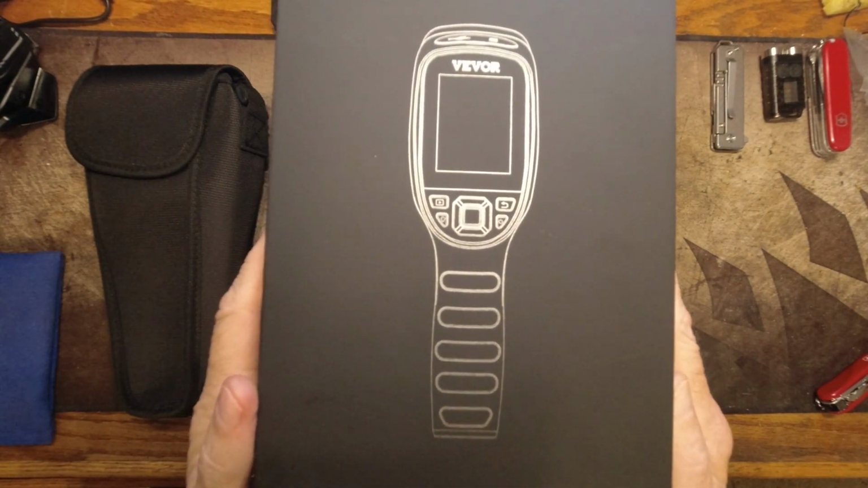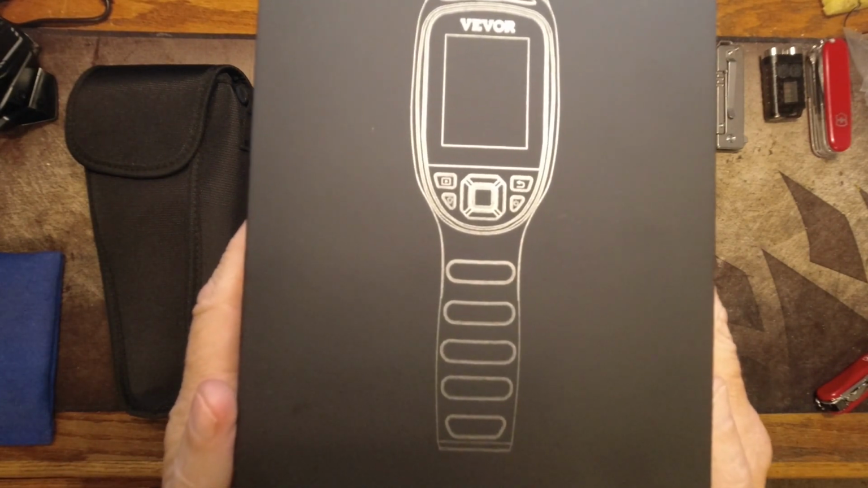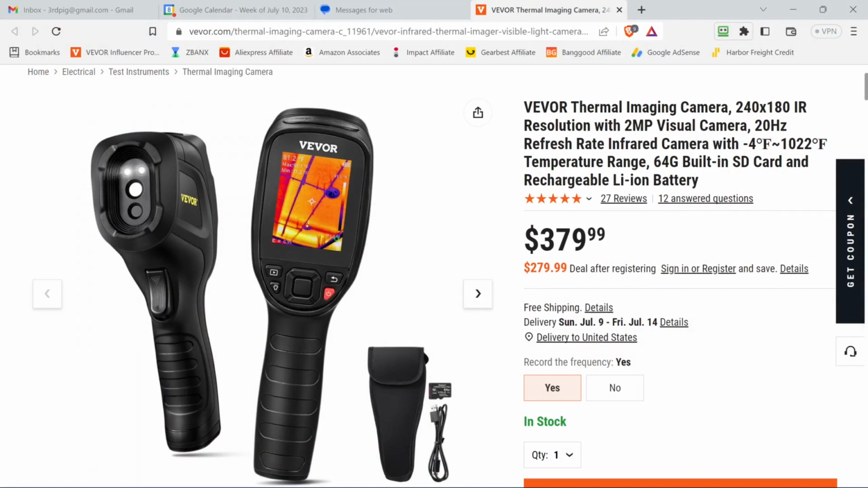Oh, you know what? Let's pop over to Vevor's website while I'm opening the box and see what they say about it. So here we are at Vevor's website. This is their product page for it. Vevor Thermal Imaging Camera, 240 by 180 IR resolution with a 2 megapixel visual camera, 20 hertz refresh rate, infrared camera with -4 to 1022 Fahrenheit temperature range, 64 gig built-in SD card, and rechargeable lithium-ion battery.